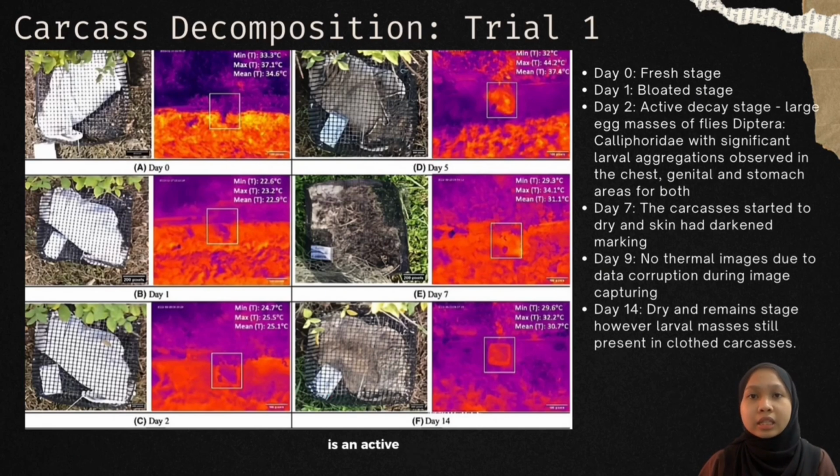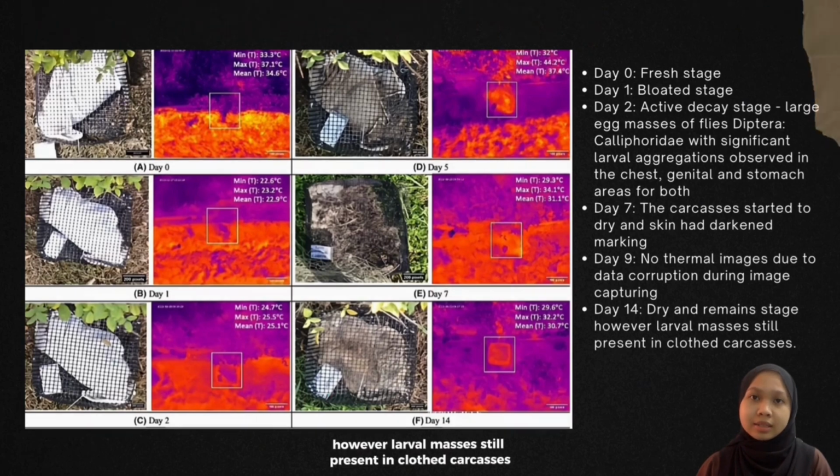Day 2 is an active decay stage that lasted 3 to 4 days, and large egg masses of flesh flies, Diptera Calliphoridae, with significant larval aggregations were observed in the chest, genital, which is the private part, and the stomach areas for both. On day 7, the carcasses started to dry and their skin had darkened markings. On day 14, the rabbit carcasses were at the dry and remain stage. However, larval masses were still present in clothed carcasses.